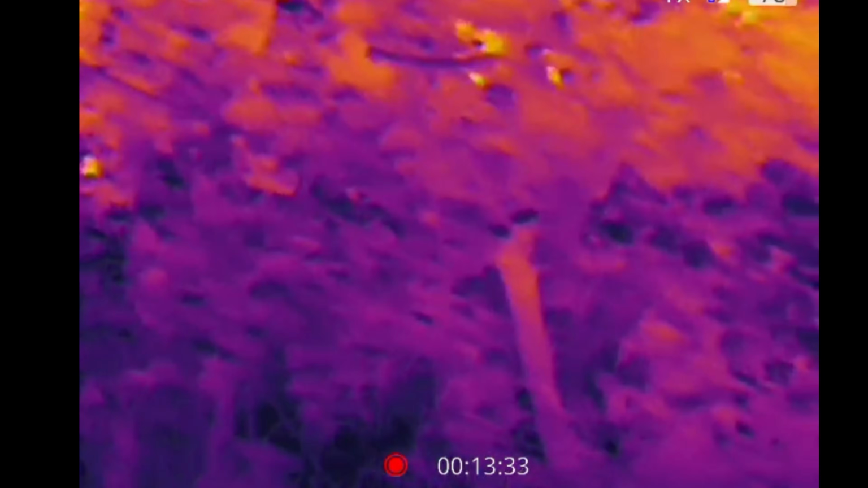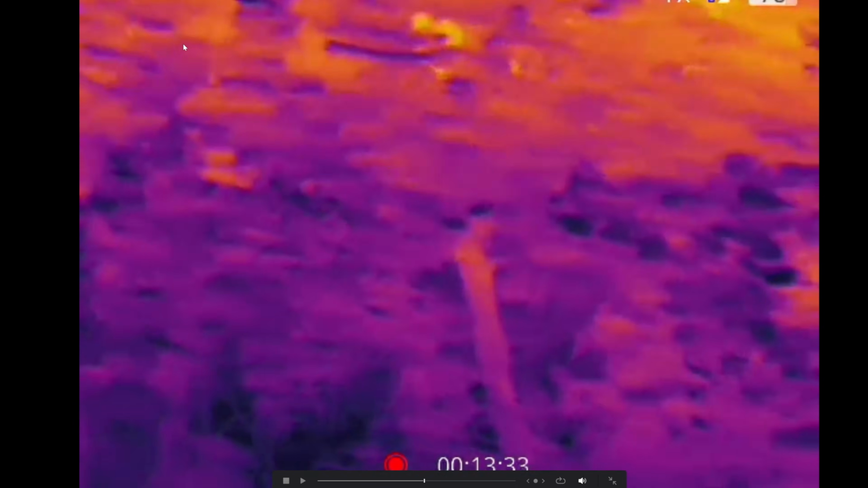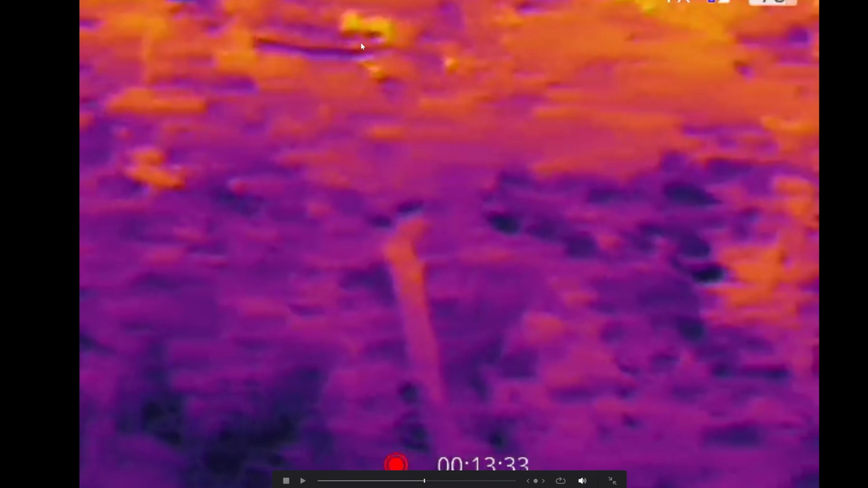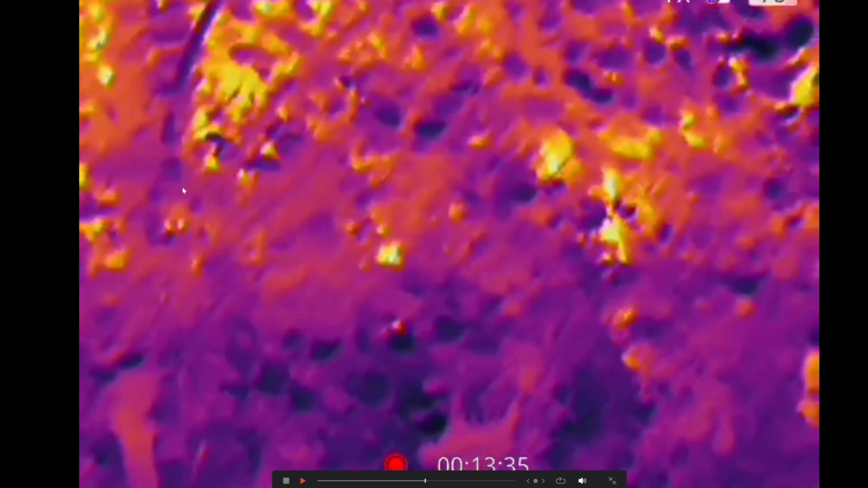But when I watch this, and I see that movement, I don't see anything else moving like that. I see things changing colors. I see things getting hotter or colder, but I don't see anything quite like this happen. Okay, let's watch it just normal. It just kind of appears right in that spot right here, and then it continues to kind of move.